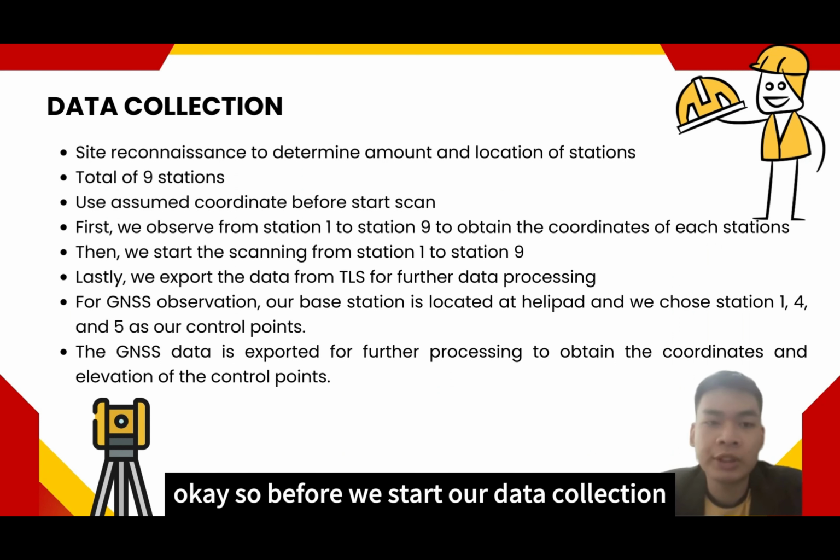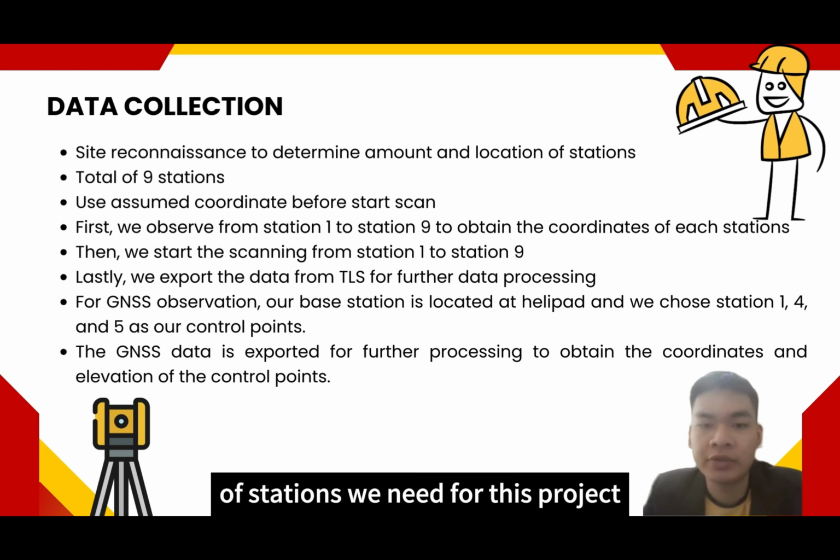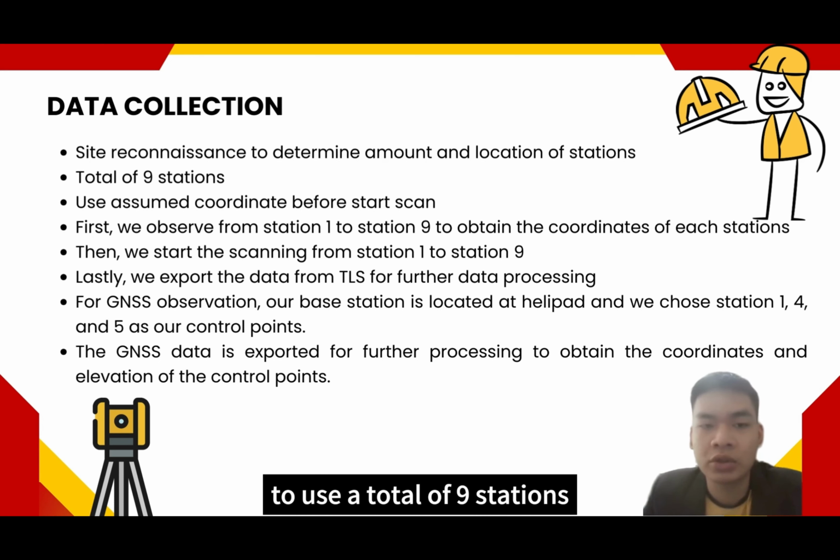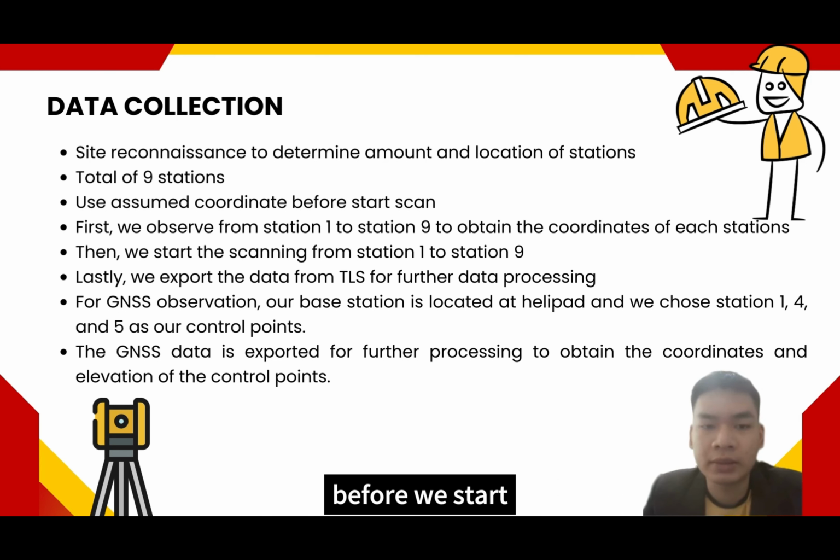Okay, so before we start our data collection, we perform a site recce to determine the amount and the location of stations we need for this project. After the site recce, we have decided to use a total of 9 stations. Before we start scanning, we also use assumed coordinates.